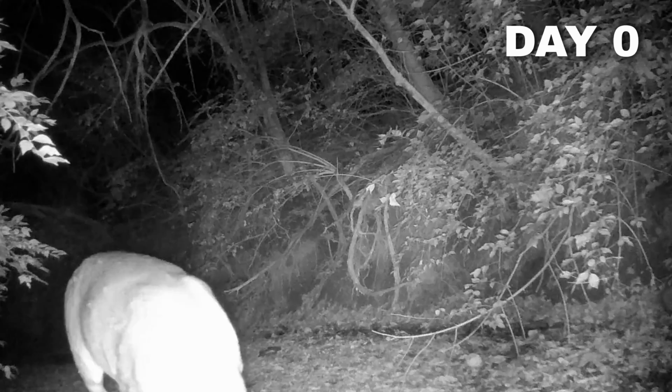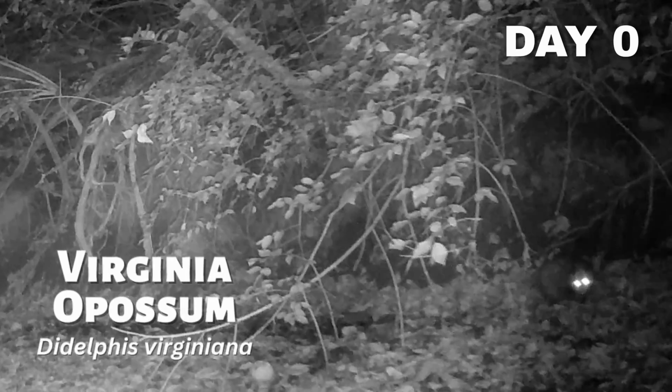The next animal was another white-tailed deer, this time a female, but she wasn't alone. Lurking in the back was this opossum. They're North America's only marsupial, which means they have a pouch like kangaroos. I have no idea what the last animal of the night was. It was close enough to trigger the camera, but never fully showed itself. Hopefully with the right pile of food, I can figure out what kind of animal it was.